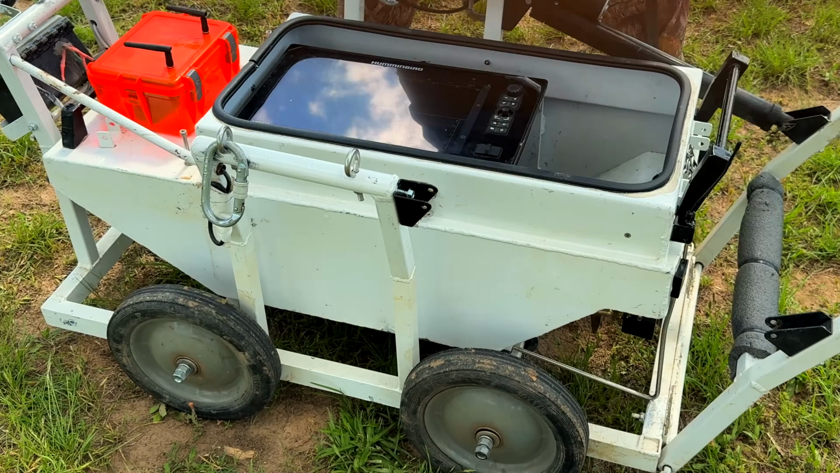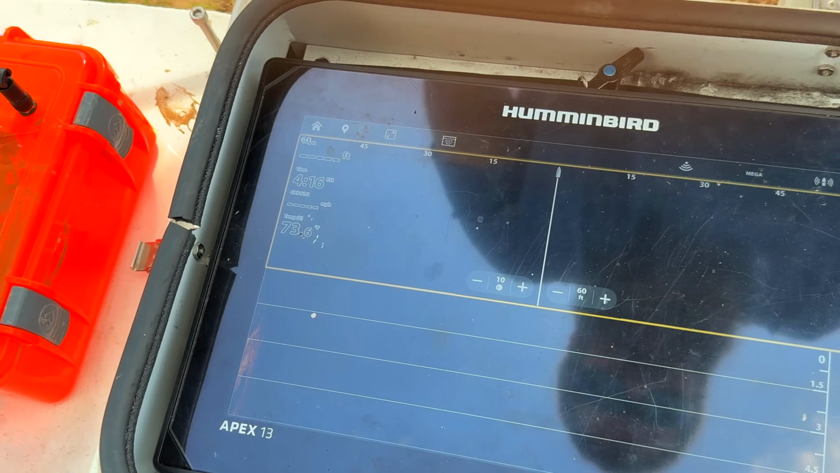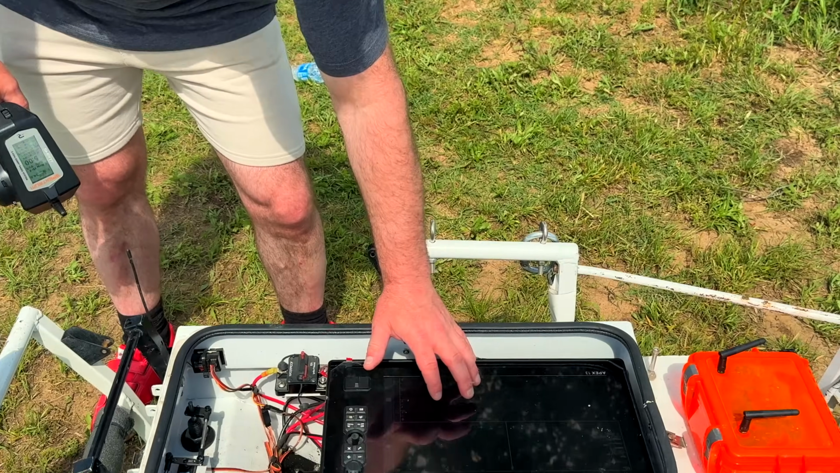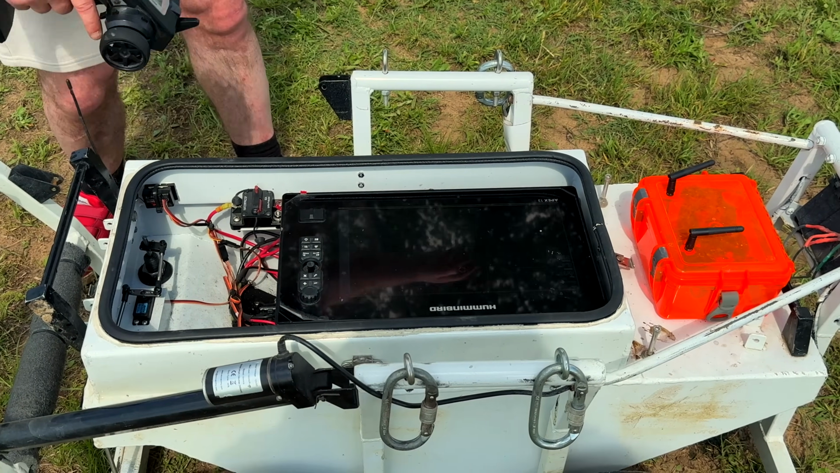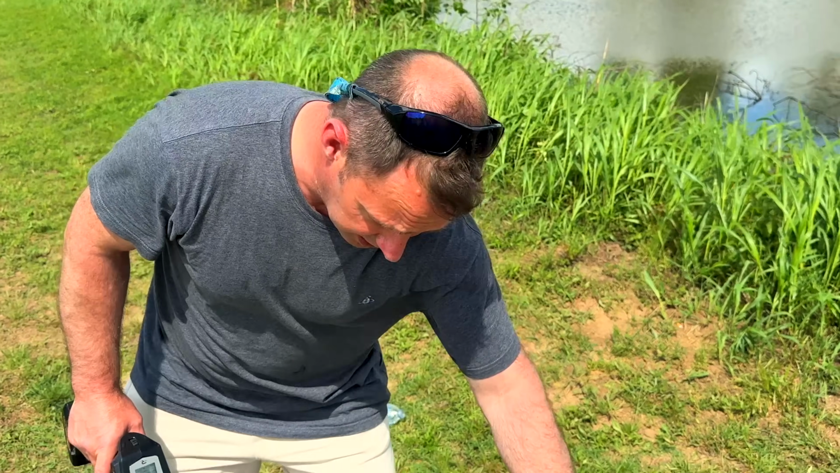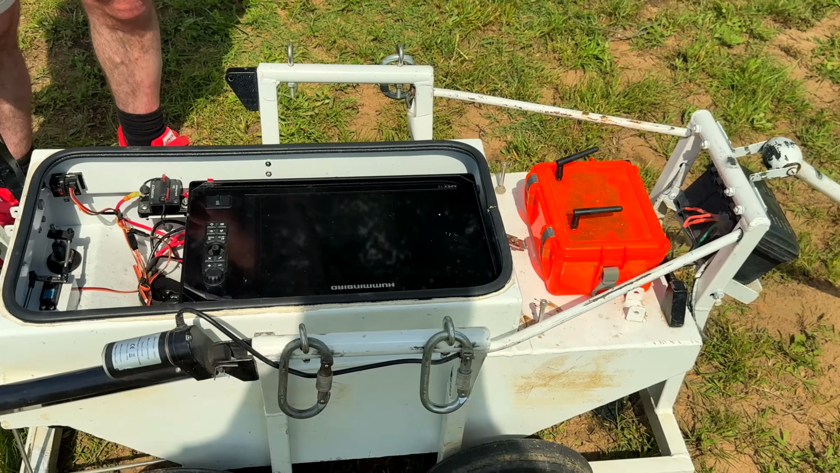But look how cool that is, guys. Let me just show you. So there's the screen. That would give live feed data. Jacob was recording it. That live feed data from this machine and the sonar goes directly to Lindsay, who's on a mobile feed, and she's seeing exactly what this is seeing in real time, guys. What an amazing bit of equipment.